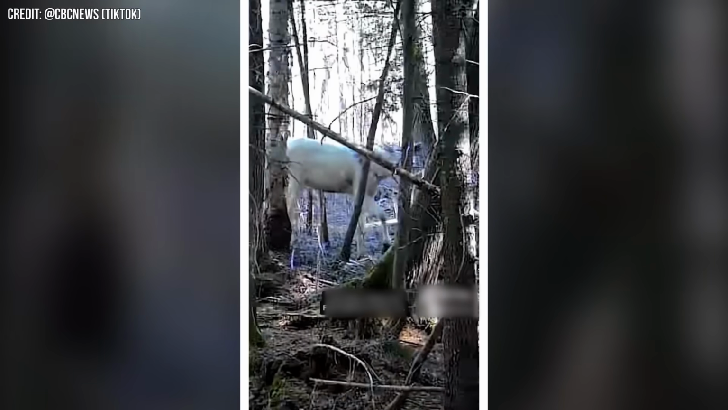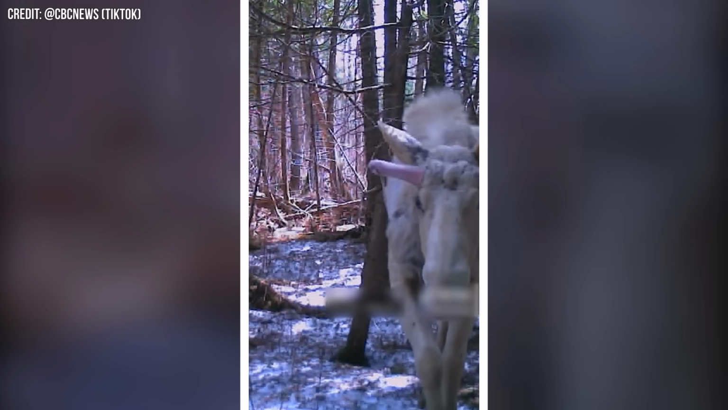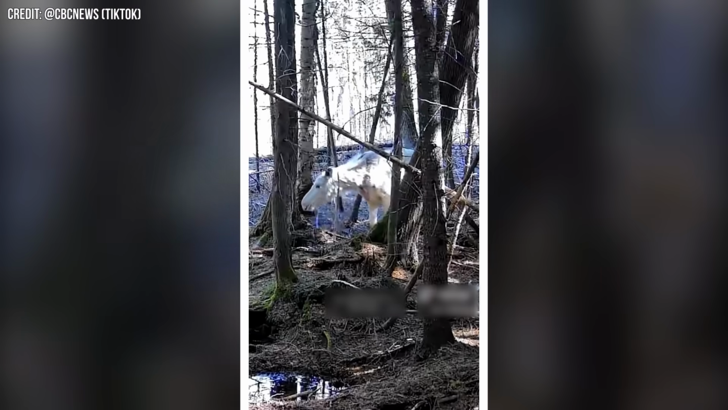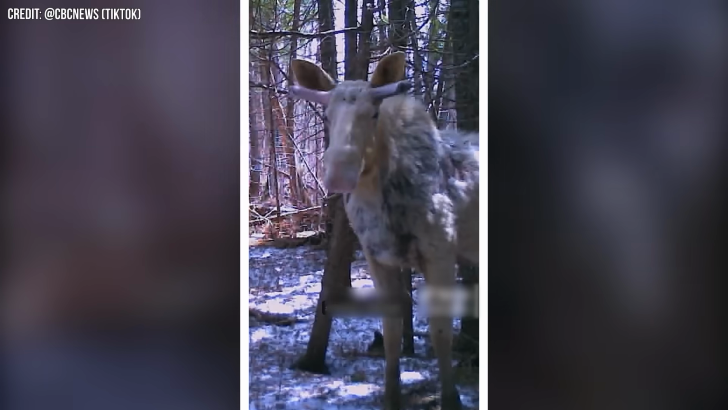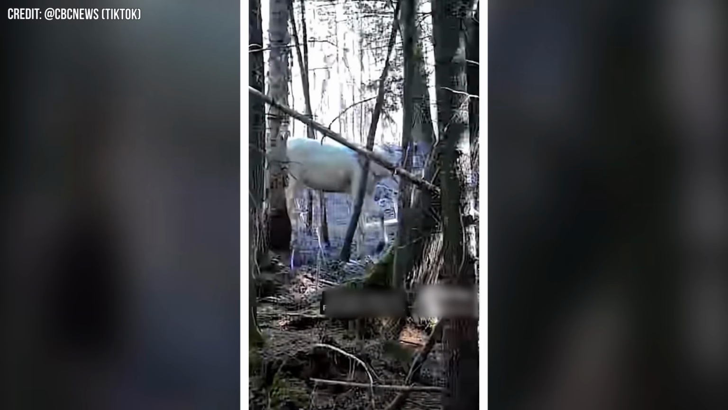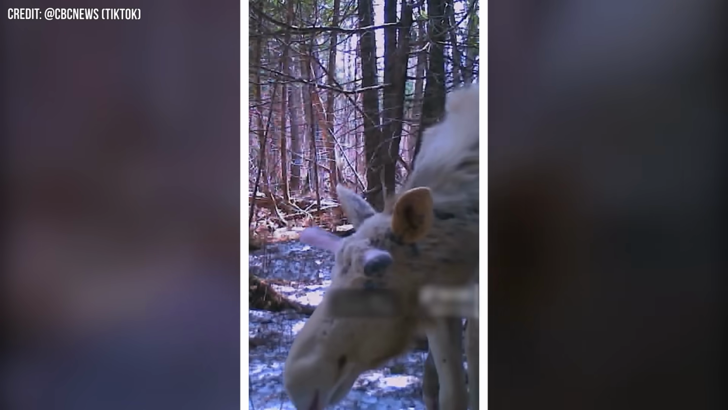Number 18. What this trail camera captured was something very rare, a spirit moose. The camera filmed this majestic beauty wandering around in the woods carelessly. Just as the name suggests, spirit moose are as rare as hell, and pretty as hell too. It's not every day one gets to see this magnificent creature with zero care in the woods. Thanks to the trail camera, we were able to capture it.